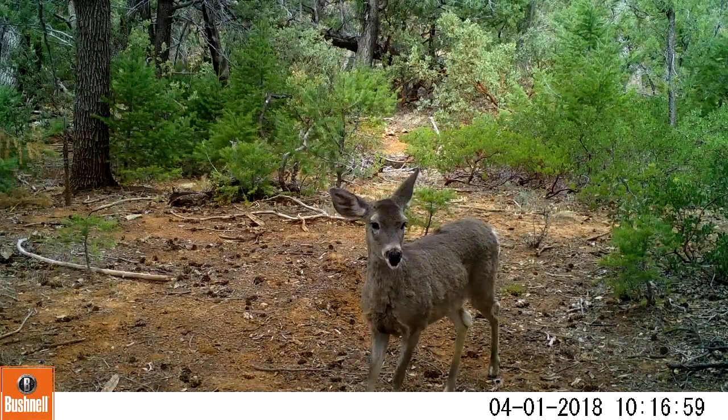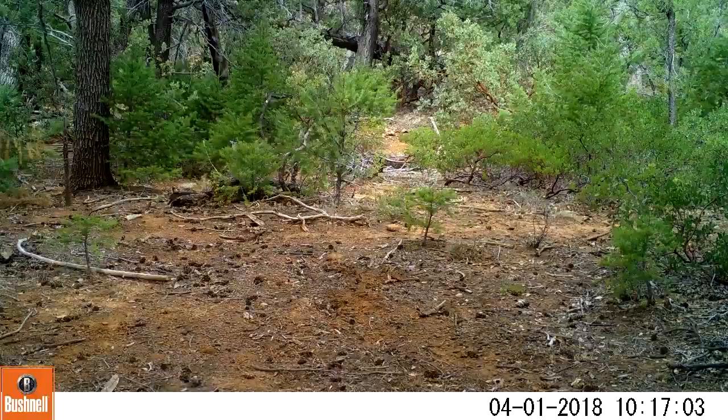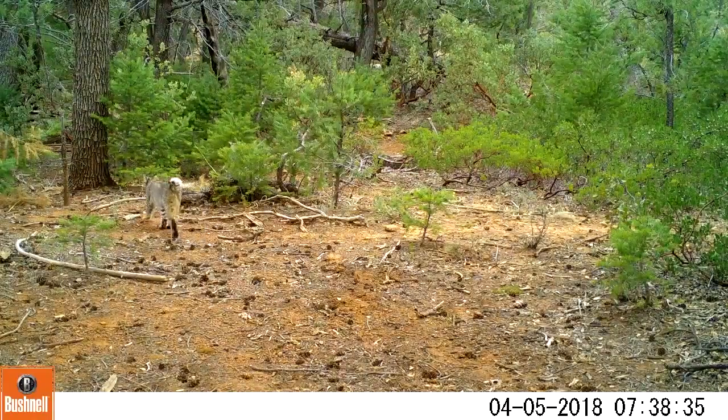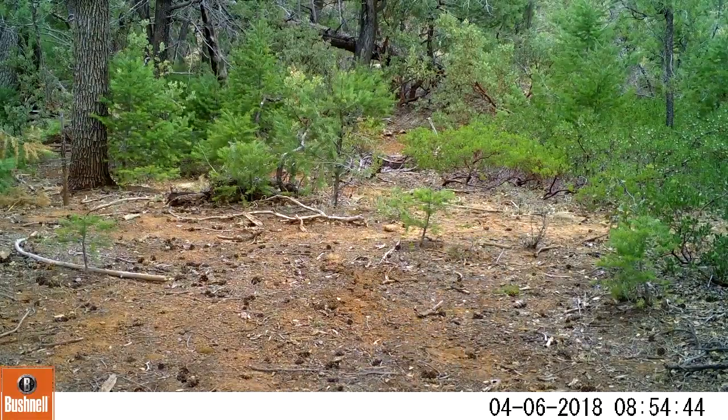Of course, here we have another Coues deer, a doe, going through here. And of course, this bobcat goes through this camera a lot. And this is in a period of about 2 or 3 weeks that I haven't checked this, so there's not a lot of action, I guess. But here's another Coues deer.